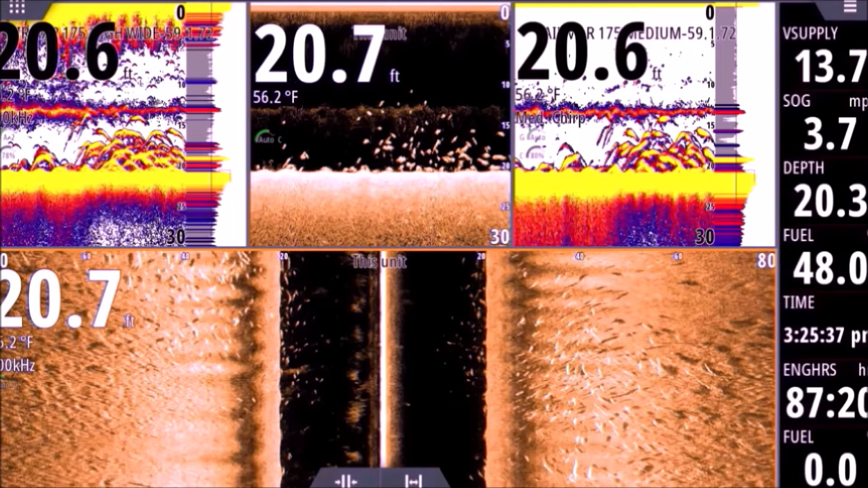So if you look at that same panel, the upper left panel, 200 kilohertz, you can see a stack of striped bass on the bottom. These weren't terribly huge fish. These were in the 8 to 15 pound range. We caught a mess of them, so I'm sure of that.